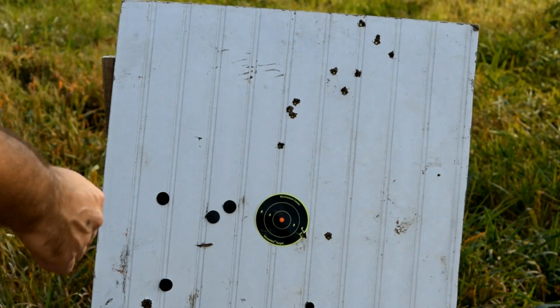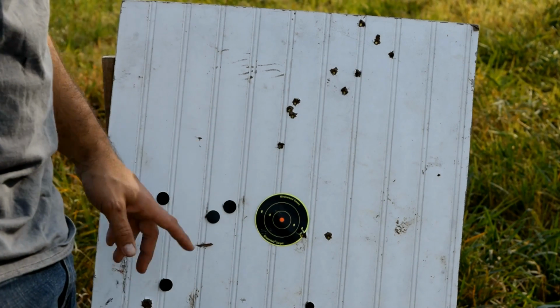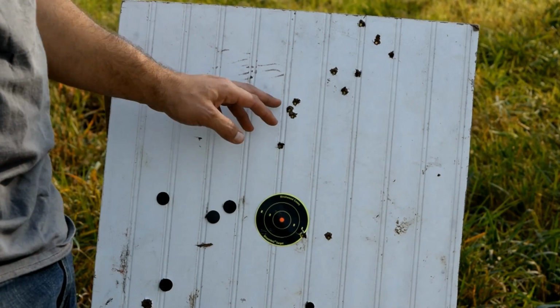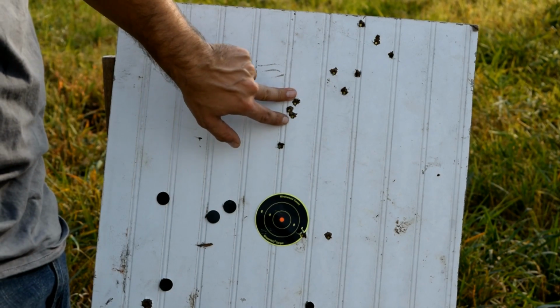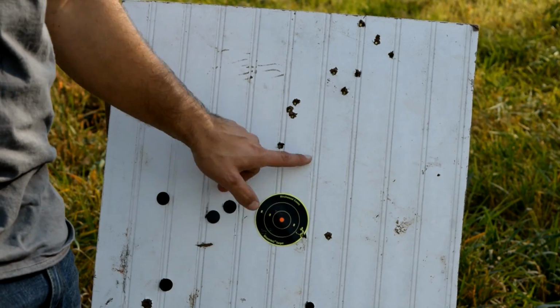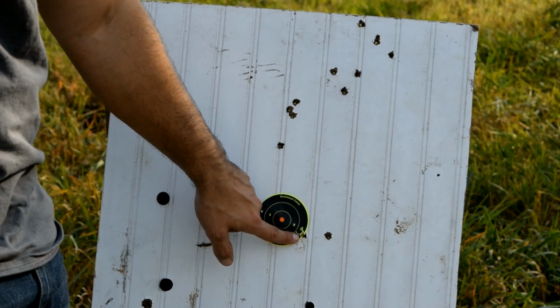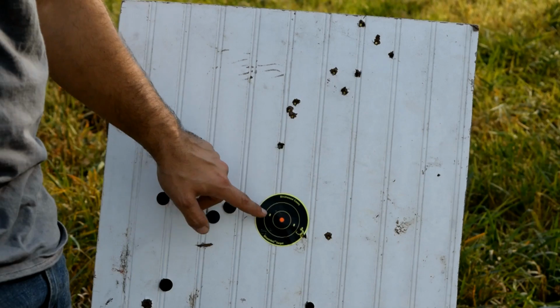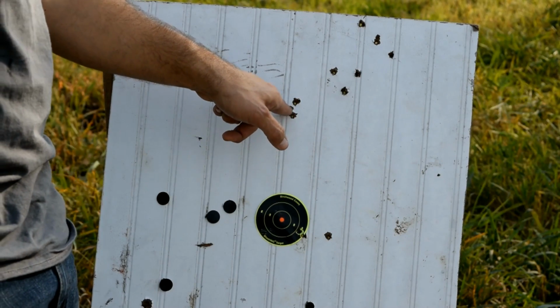So what we have here is some fairly poor shooting on my part. That case is a little bit wobbly of a rest. I need to get a better rest and get this thing really dialed in. But you can see here is our original group, and then I drew the thing down, and here is our shot right here. So one shot correction, take a shot.